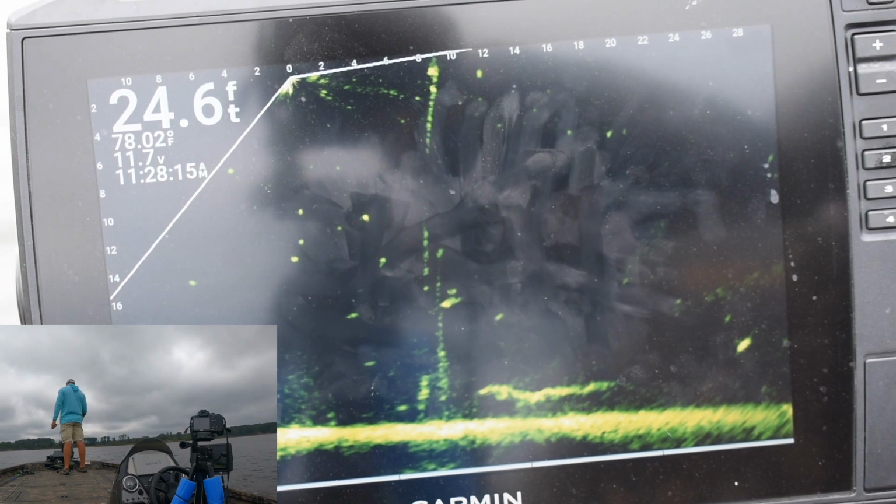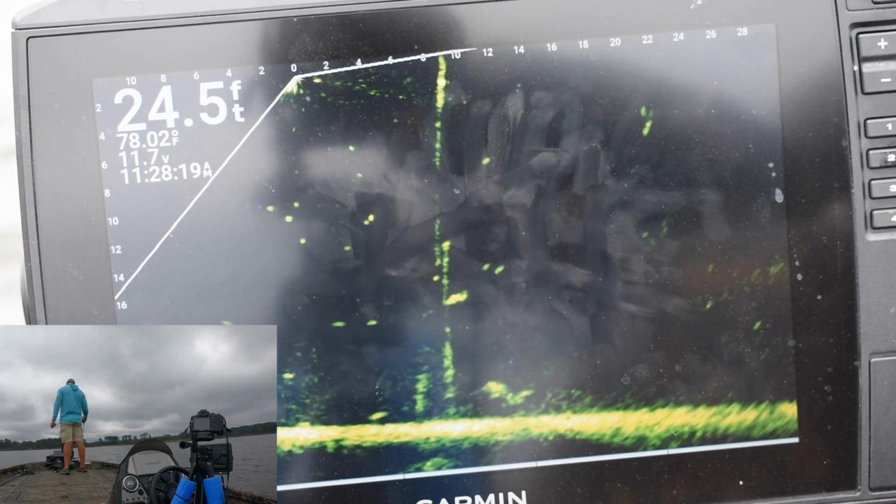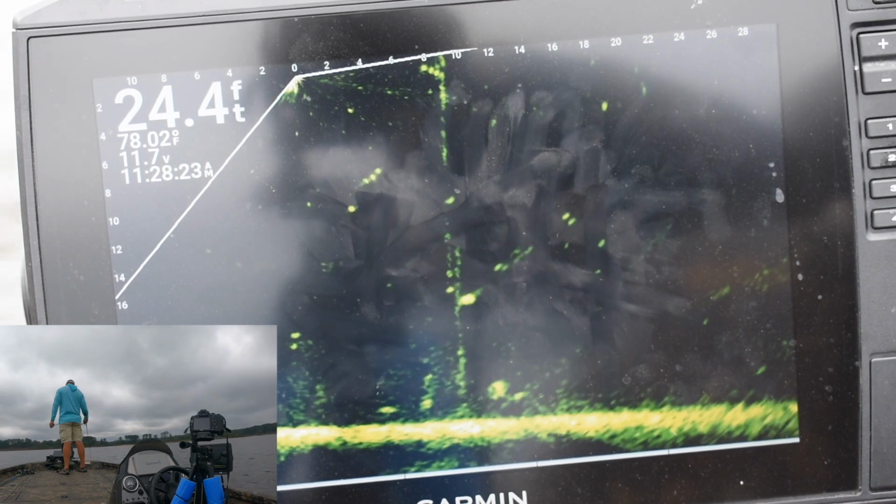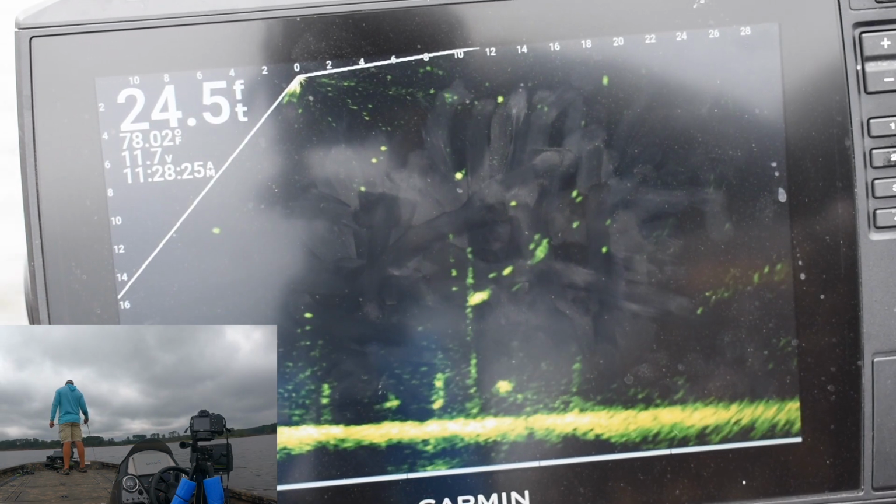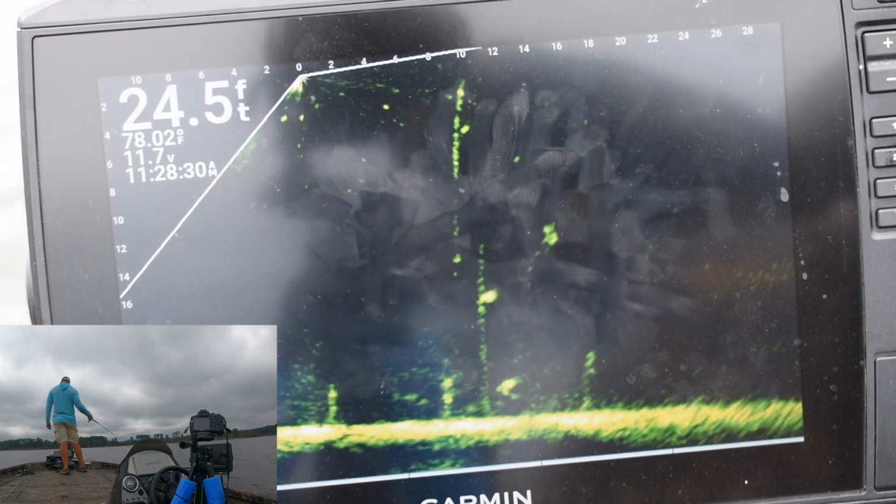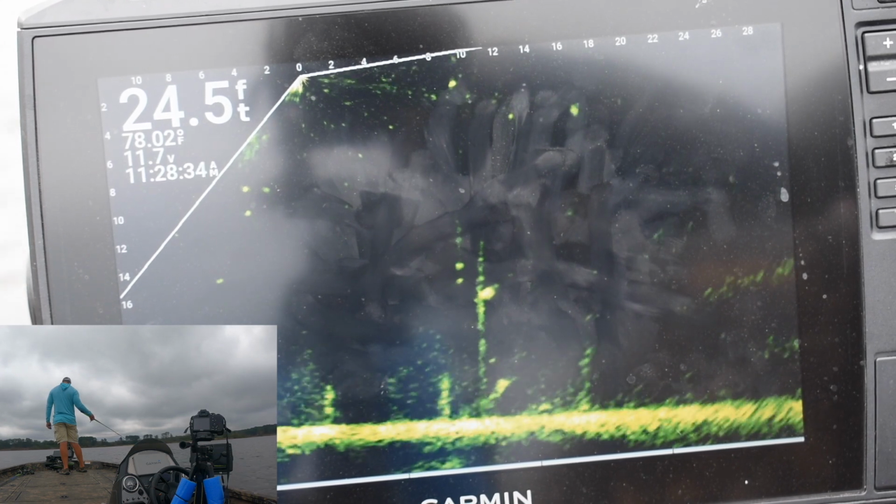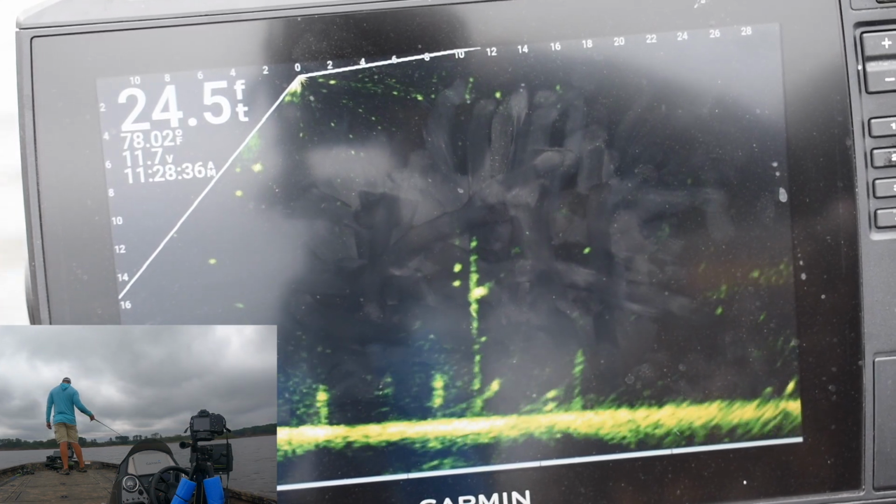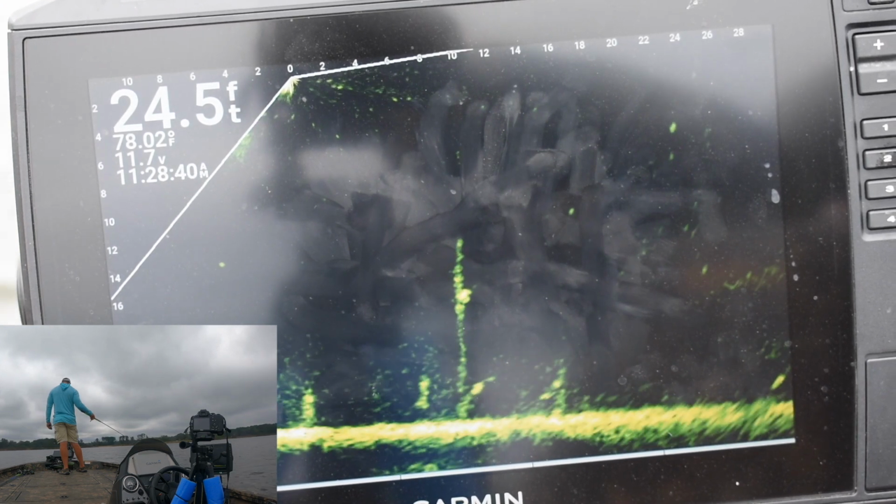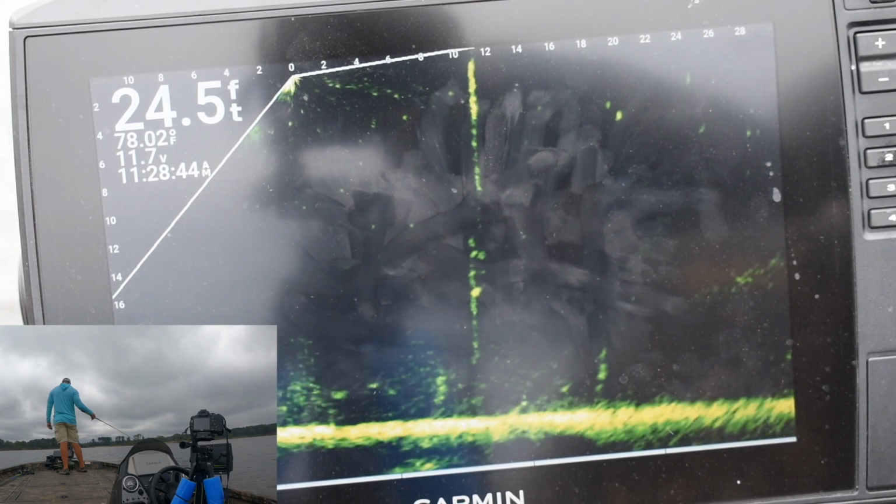So you watch this clip here. Now, if I'd have casted to this fish, another thing to think about is that fish is down 16 feet. We're in 24 feet of water, and this isn't a brush pile. This is just one single fish on vertical structure. Not that I can't cast and hit that fish in the head, because I have before, but here I could put it in front of it and it goes past it.